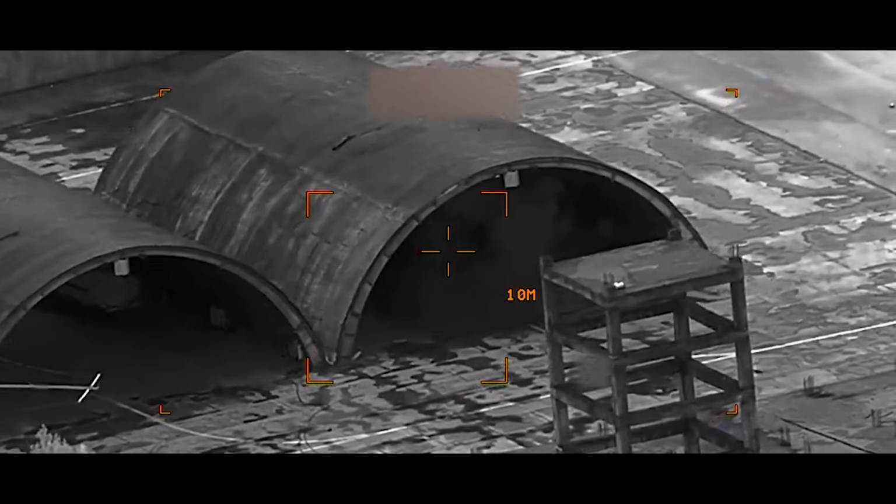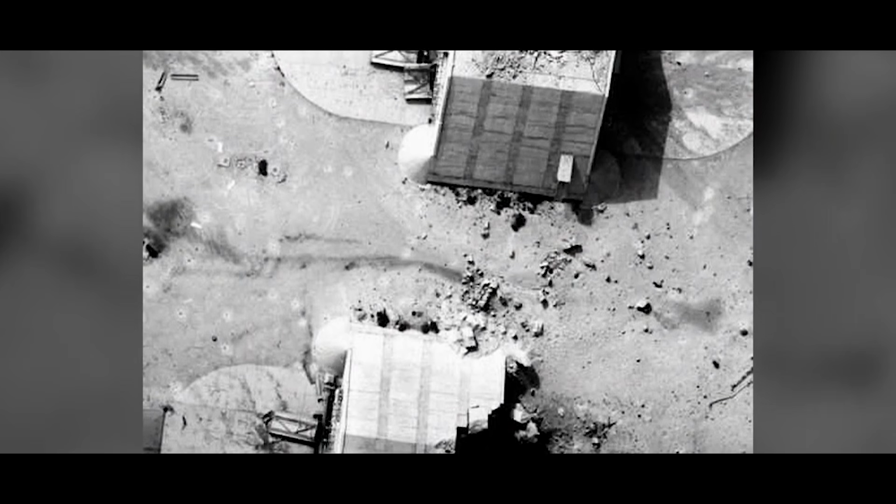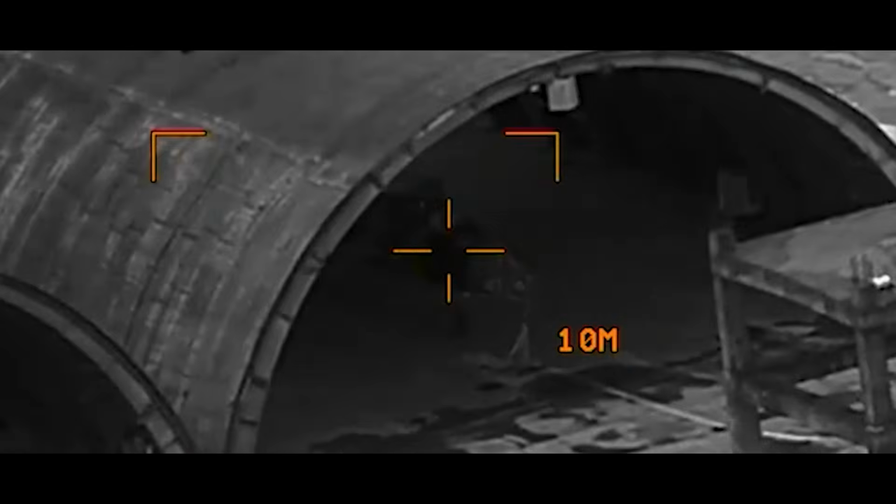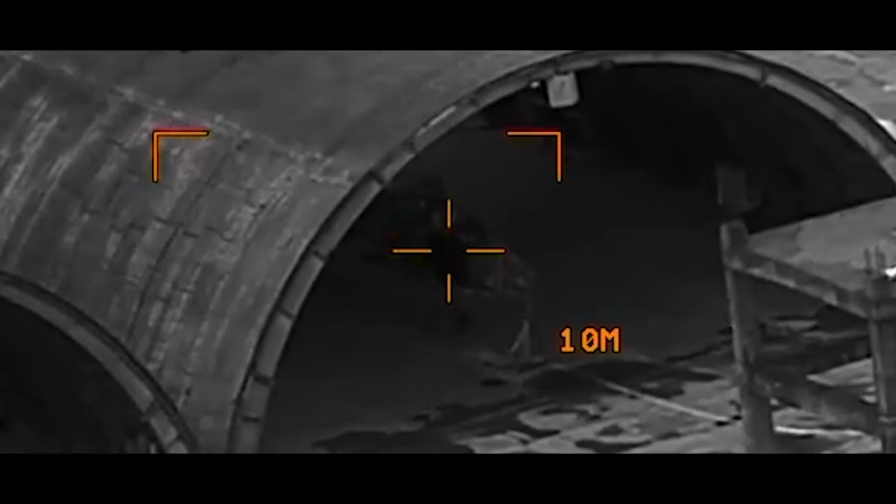Finally, look closely at this hangar strike. Usually, destroying an aircraft inside a hardened concrete shelter requires a massive 2,000-pound bunker buster dropped directly on the roof. But watch the structure. The concrete roof doesn't collapse. The explosion is entirely contained inside. This is what fighter crews call threading the needle.